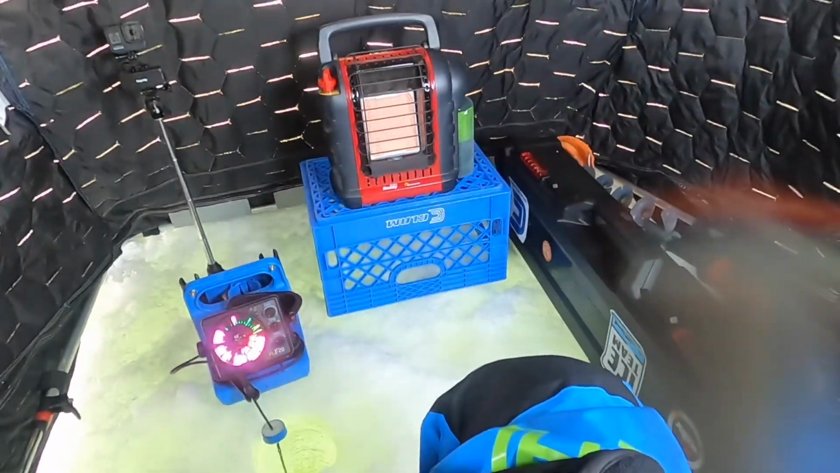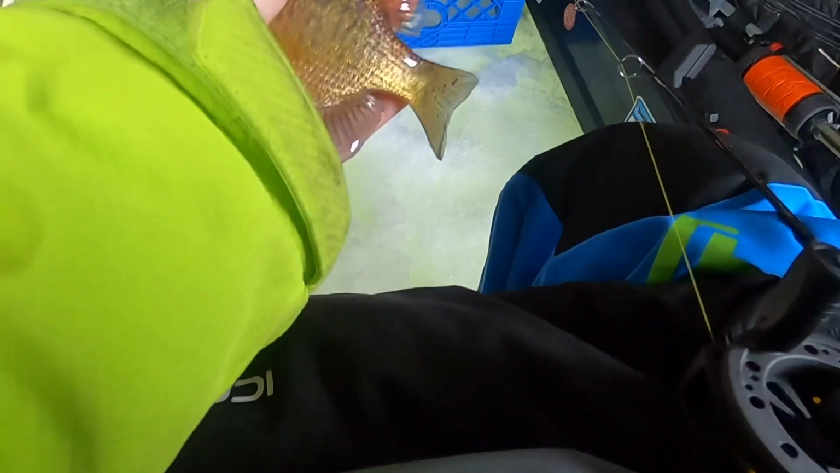Oh, didn't have that one set right. Ooh, that was my fault. Alright. Hoping to get into some crappies here, guys. But we'll see. Can't promise that we're going to get into them. This is a new lake for me. Another little bluegill. Nothing too crazy.